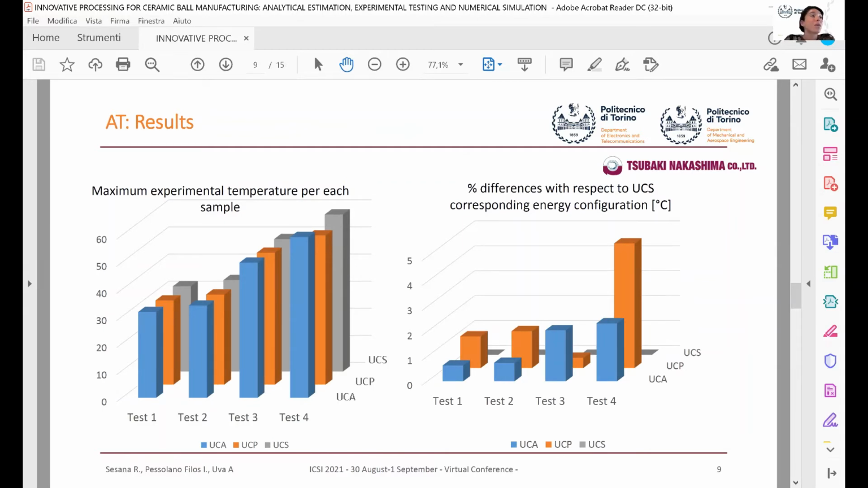The graph on the right reports the percentage difference in respect to the UCS sample for the same energy configuration. Again, some evident differences can be detected at high energy level. Moreover, this analysis is conducted only on the maximum temperature and does not consider other important parameters such as the trend slope of the transient.